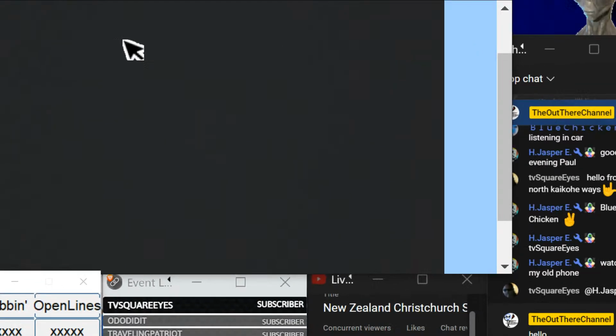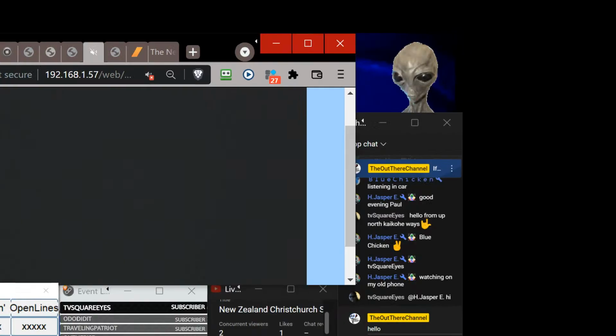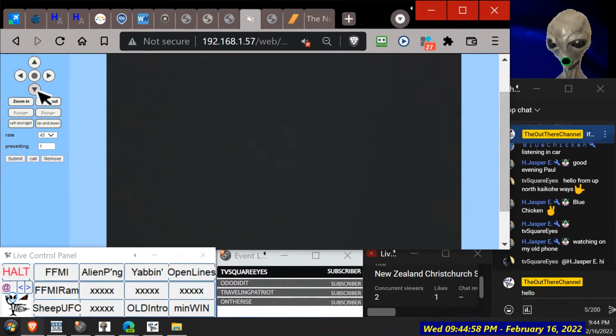Now, we didn't know that the colour mode wasn't as good as the full black and white mode for seeing stars. So that might be it, you know. Now, I'm not too sure where we are. Let's go back down. No, was it down or up? Up. We'll switch the arrows around. No, it's upside down. Oh, here we go. Picking up something.